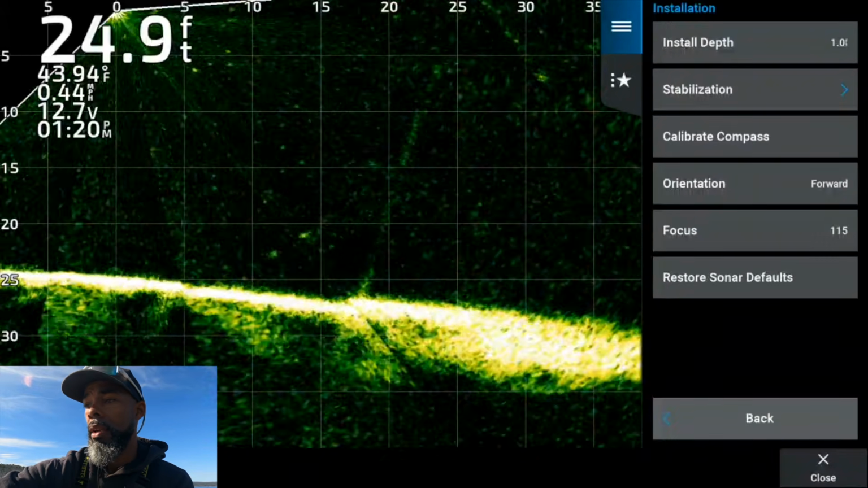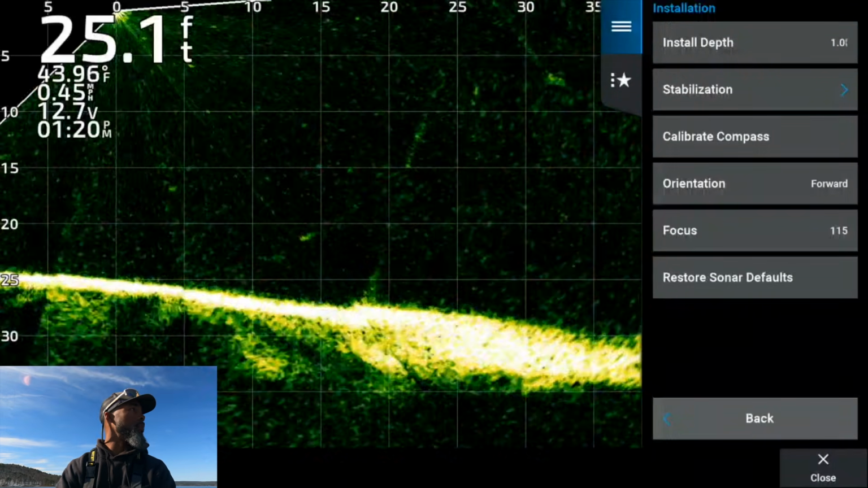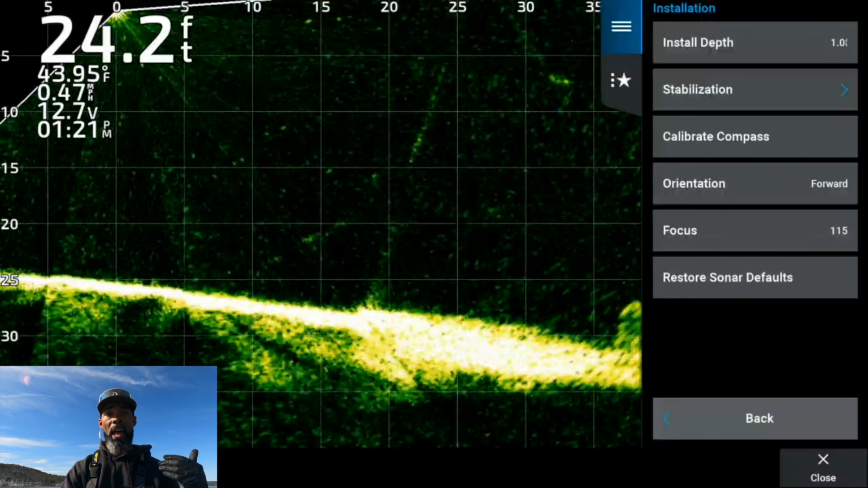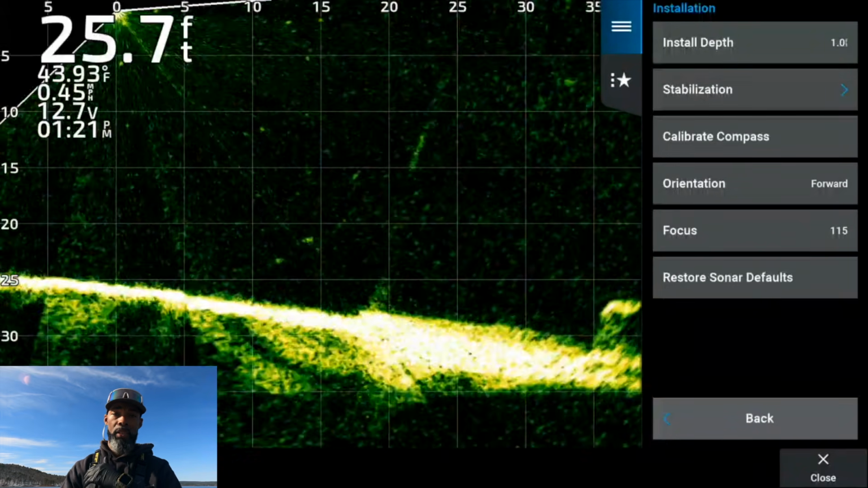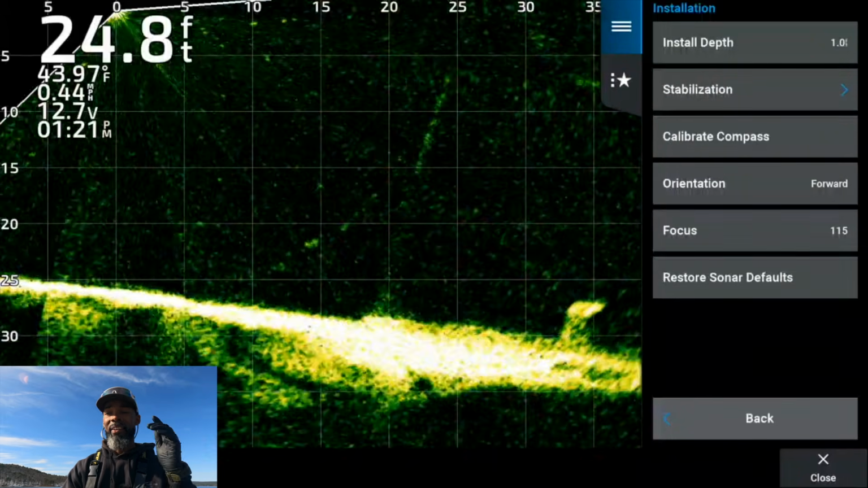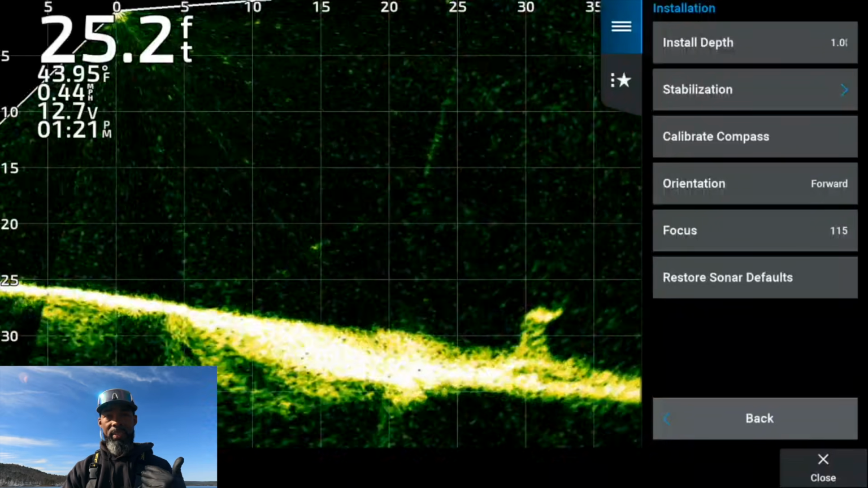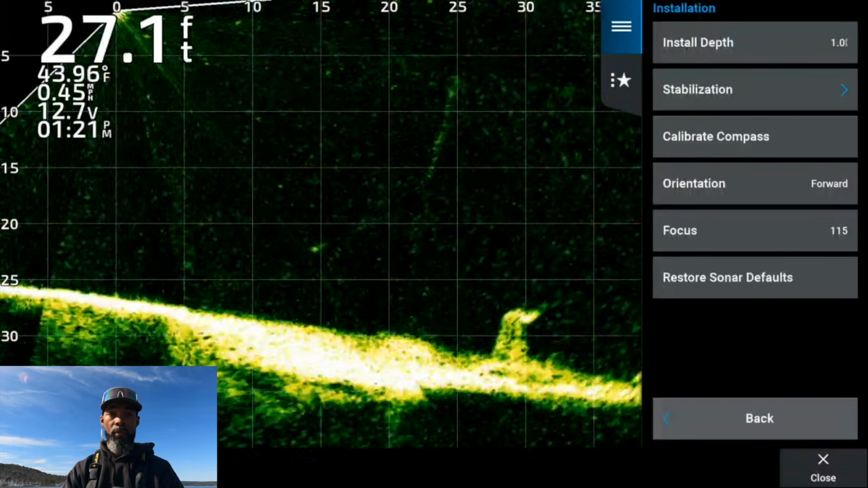Installation, okay. Restore sonar defaults. So let's talk about that. If you are in a position where you are not liking the image that you have, you feel like you've completely messed it up and you can't get it right, restore sonar defaults. You can go back to square one, try these settings that I've shown you today, and then work from there.